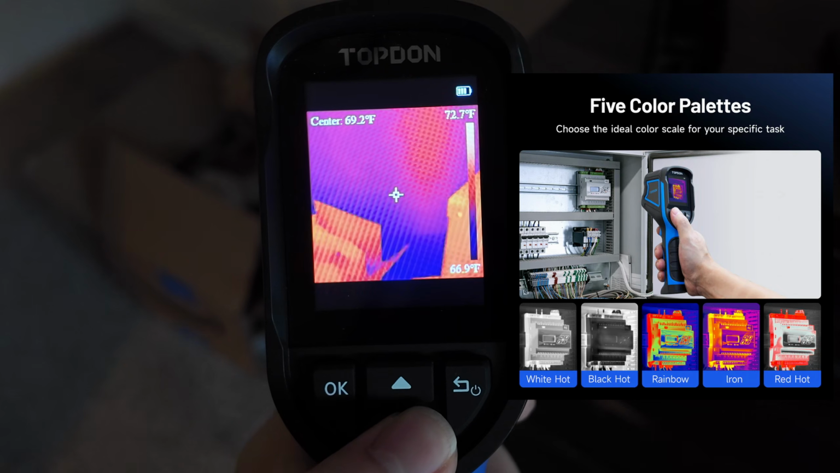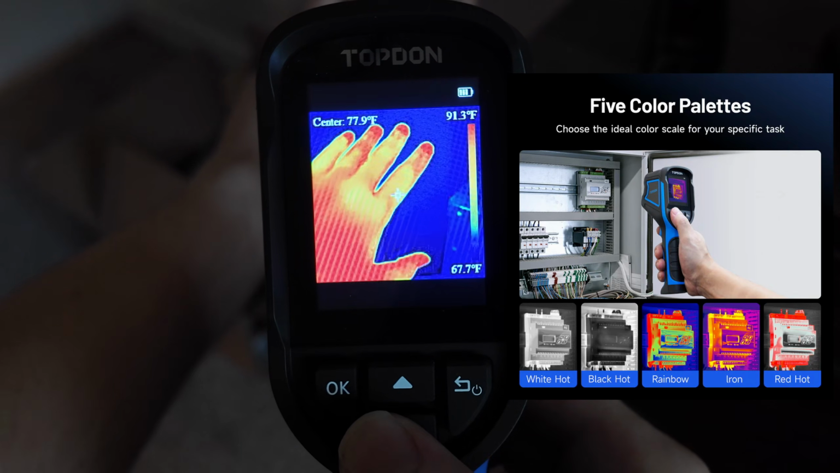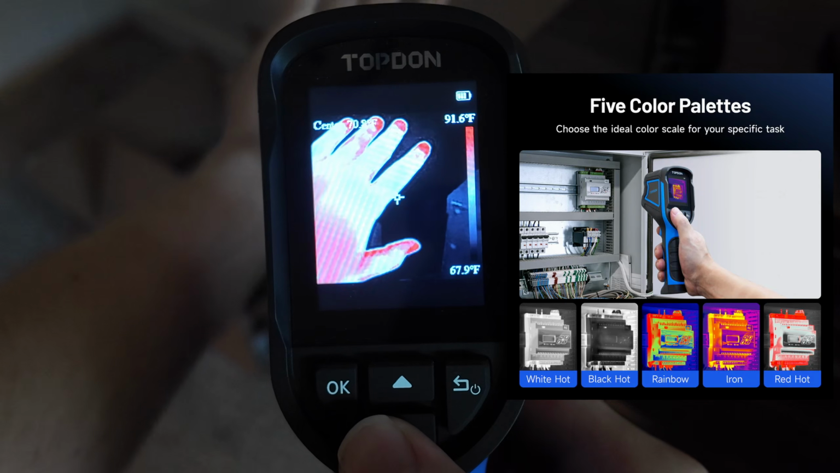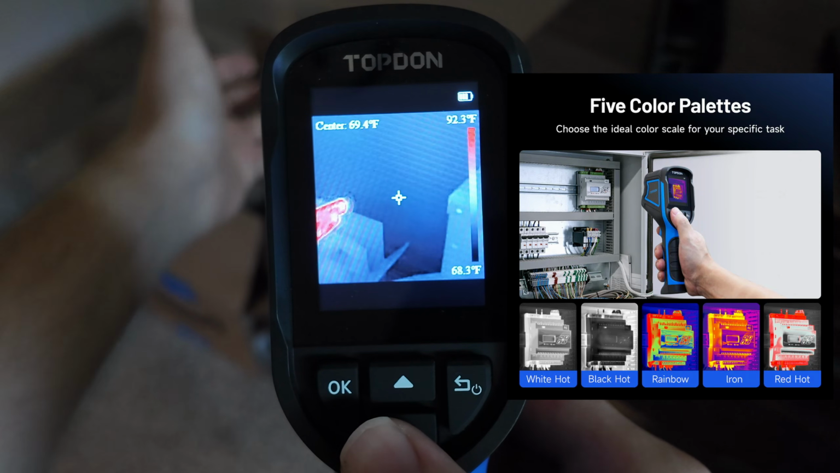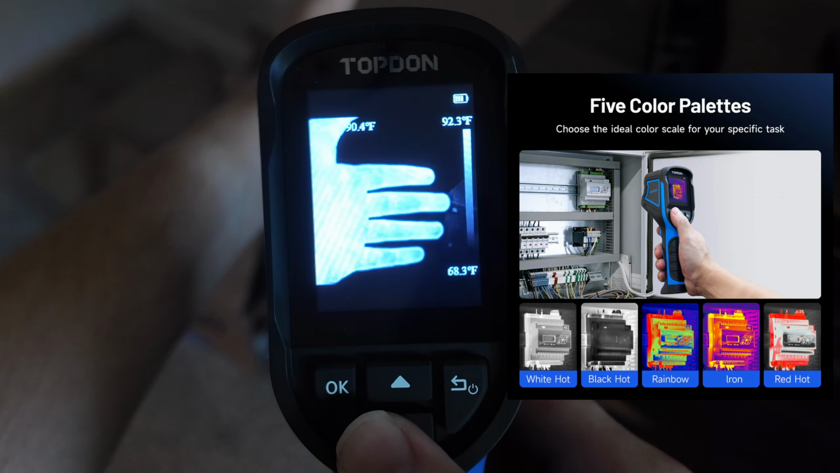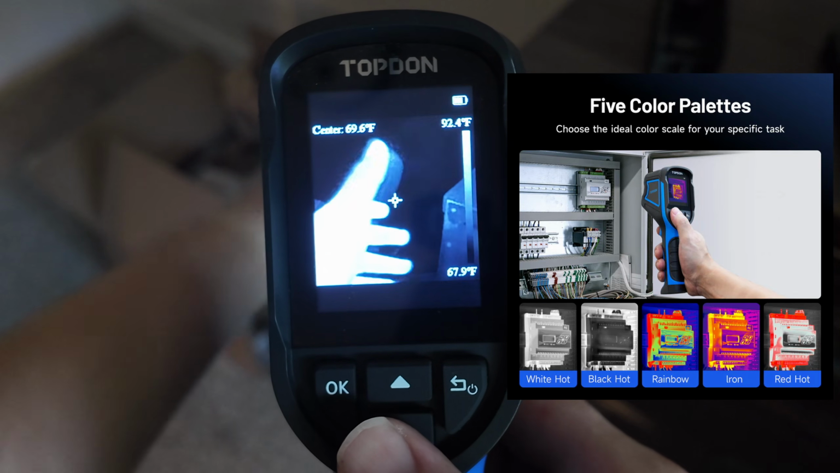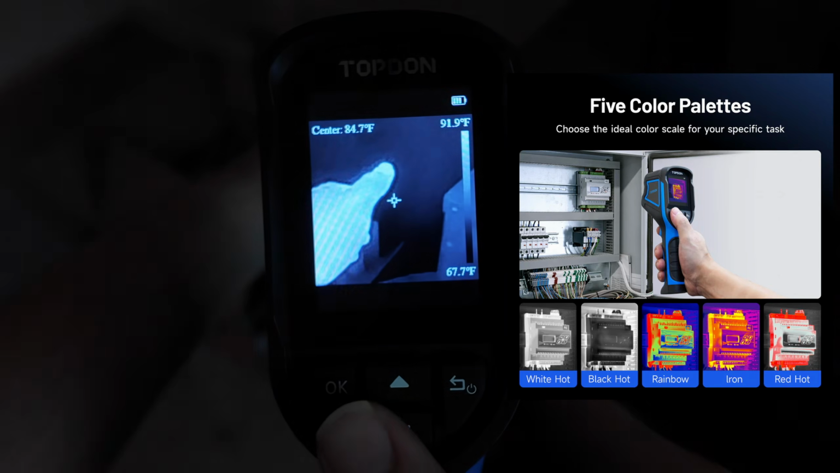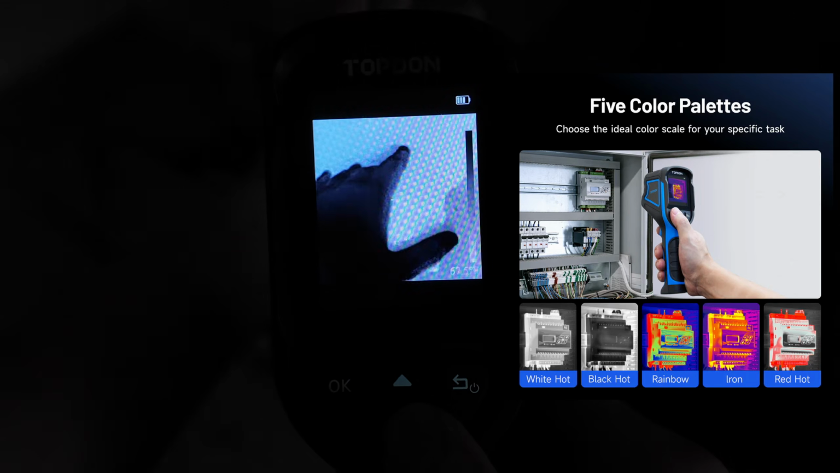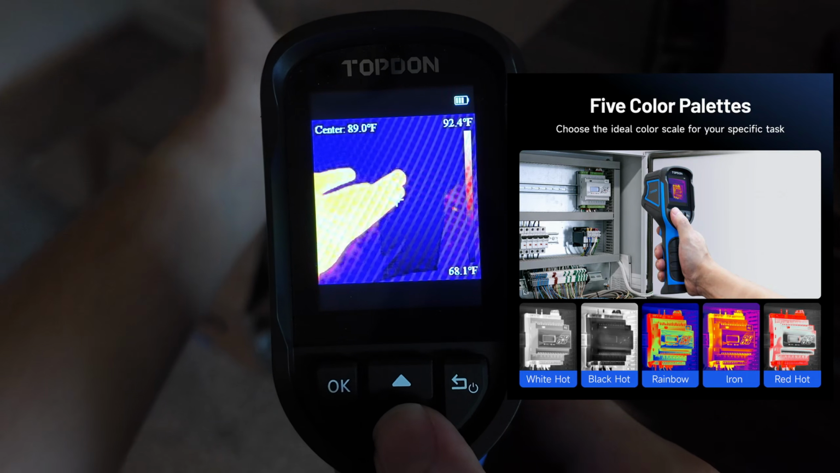If we press the down arrow, it will scroll through the different heat options. So in this case, it's like a red heat. If we go down one more, it's a red heat again. I guess the last one was more of like an orange, but basically you can change how you interpret the heat. So in this case, it's more of like a grayscale tone. The other one is switched, so it's like a black hot. The other one was a white hot. This one's kind of like the orange one, which I usually just leave it on.